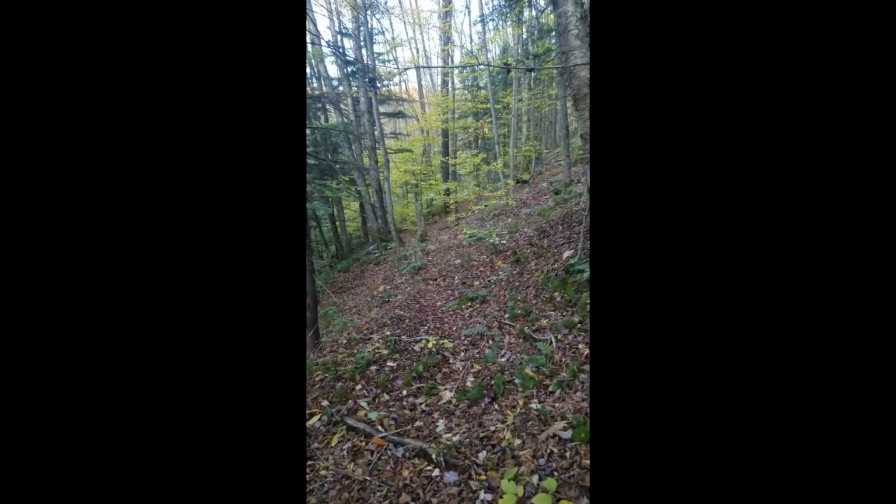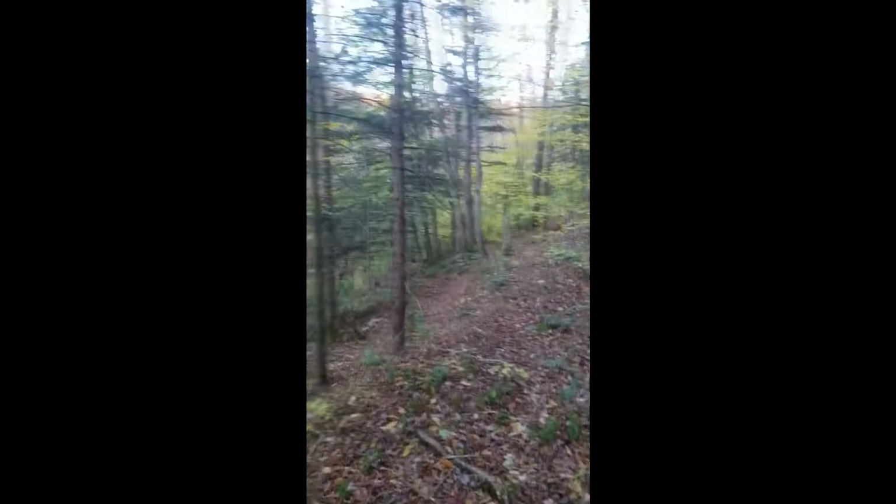The camera is looking over that way, and we put it here for the simple reason this is a good vantage point. If I was a Bigfoot, I would get about this close to camp and then start throwing rocks if I didn't want anybody there. So hopefully we'll get something out of it.